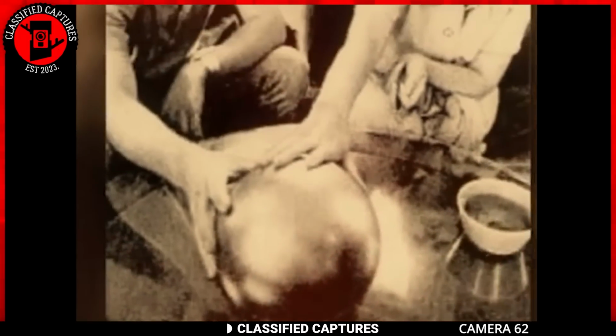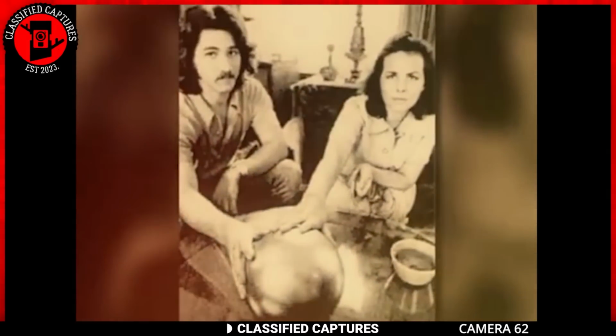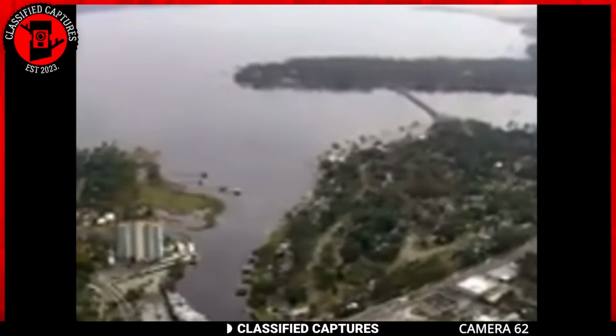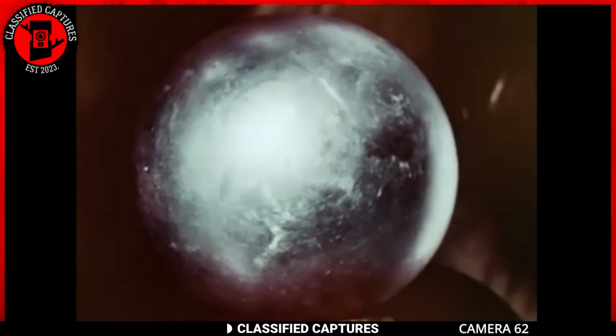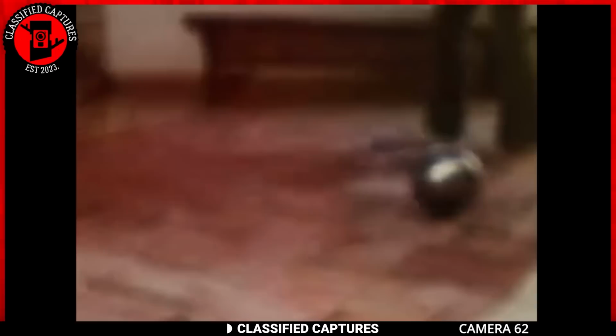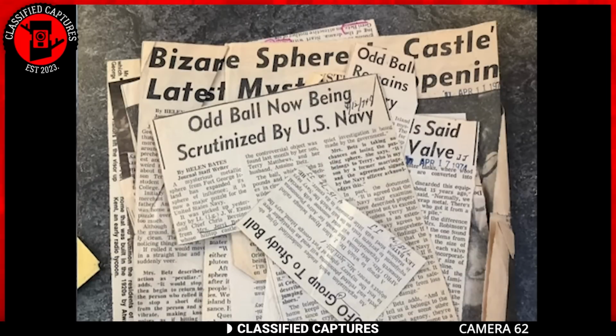Back in 1974, a family named Betts stumbled upon a mysterious metal ball on their property. Intrigued, they took it home, but soon began to notice strange occurrences. The ball seemed to have a life of its own. It could move on its own and would even follow the family members when they walked by it. It also produced odd sounds that no one could quite explain. This bizarre object quickly gained attention and was dubbed the Betts Sphere.